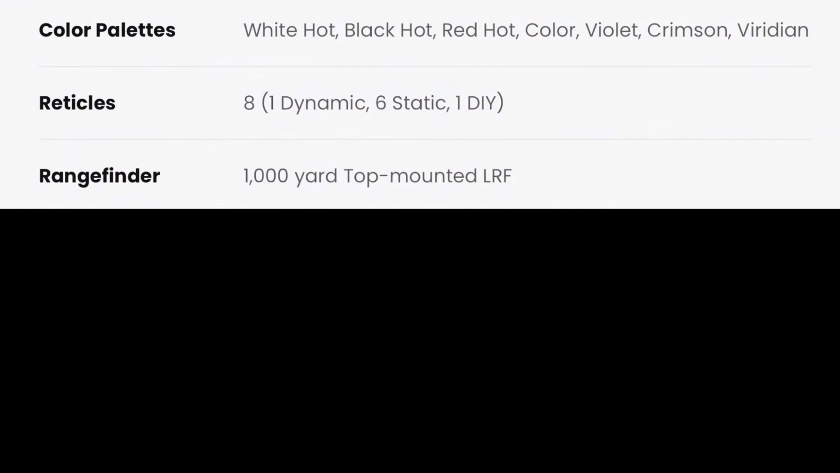It has all the nice, cool functions and features. It does give you the availability of multiple different color palettes: white hot, black hot, red hot, color, violet, crimson, and viridian. There are 8 different reticles, and it also has multiple different profiles that you can set up. So if you wanted to switch it from one rifle to another, or different ballistics, say for different ammunition, stuff like that, it does have that availability.